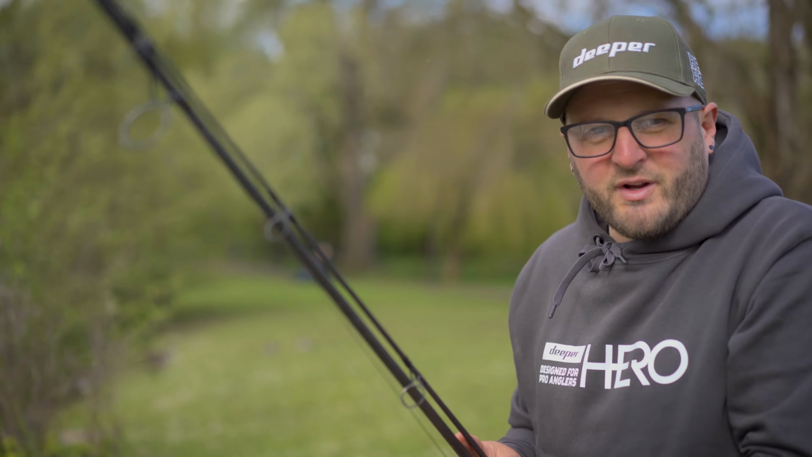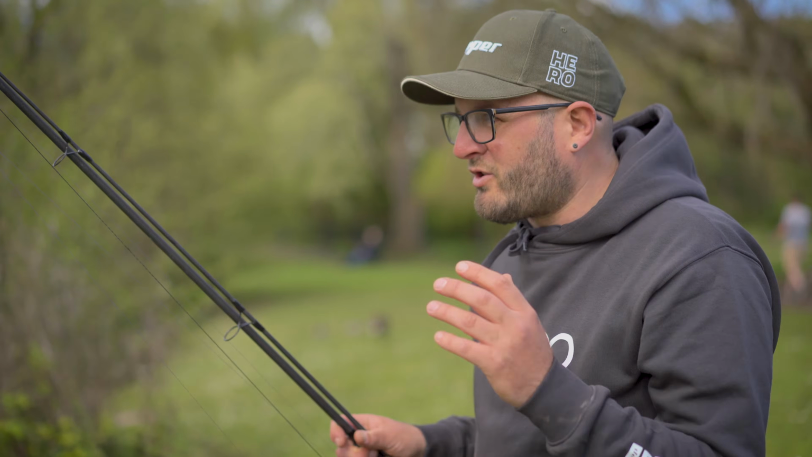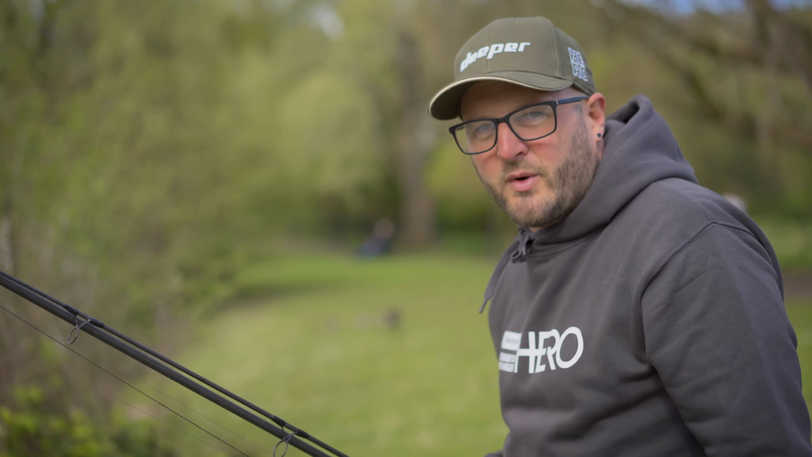Right, well, rods are in. We're on the move. We've given it the best part of a couple of hours in this swim. Apart from an odd couple of patches of fizzers, we haven't really seen much else to go on. The day's brightening up. Other anglers, other people are starting to come out, start fishing. So going to go and have a mooch, see what we've got to play with, maybe drop into another area. But yeah, time's definitely up in this swim, so let's get going.